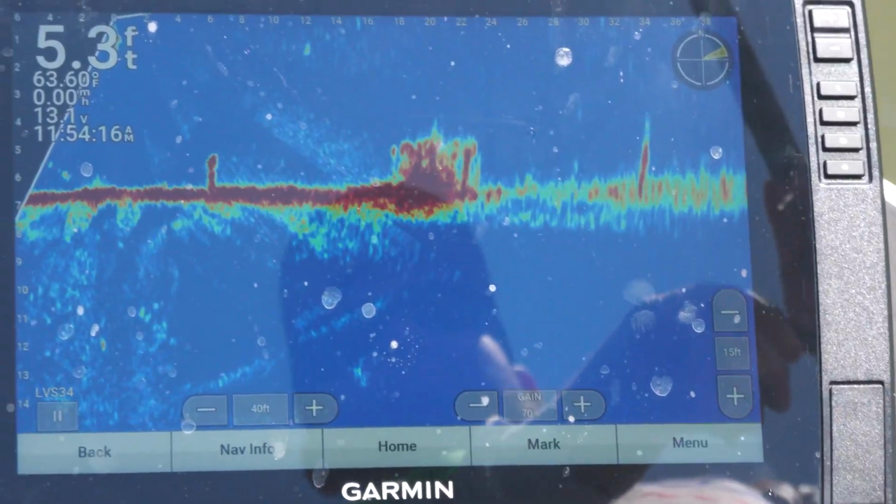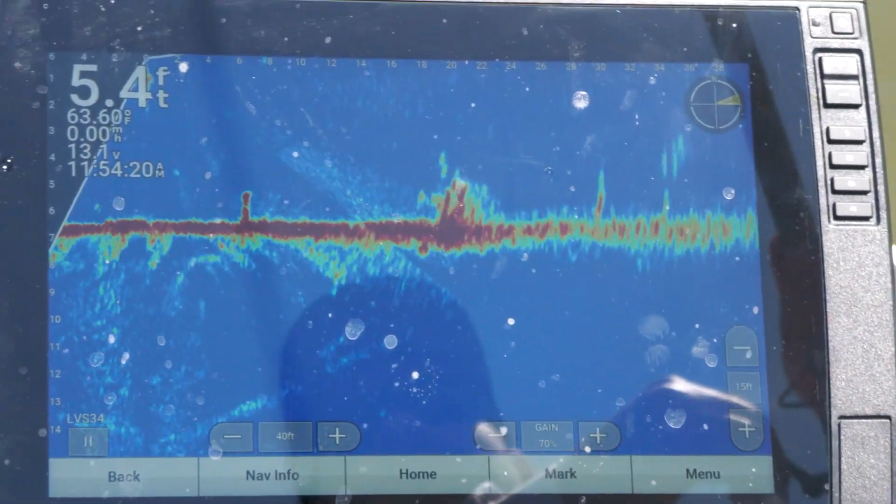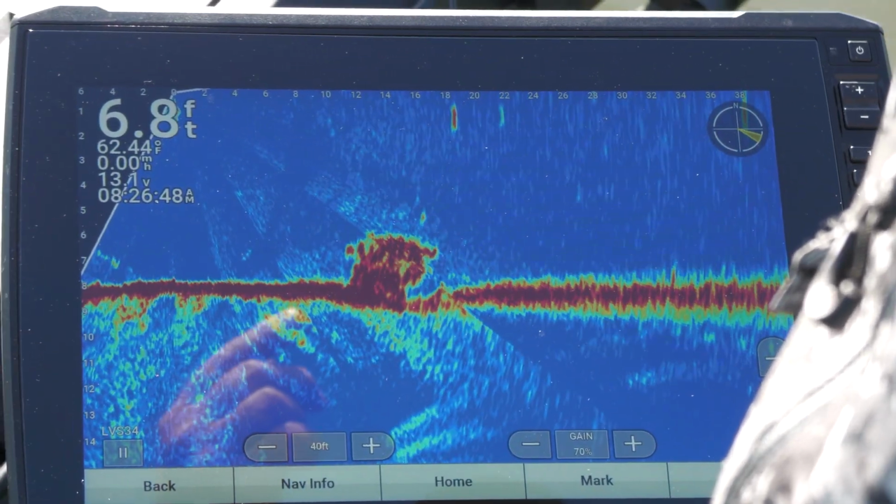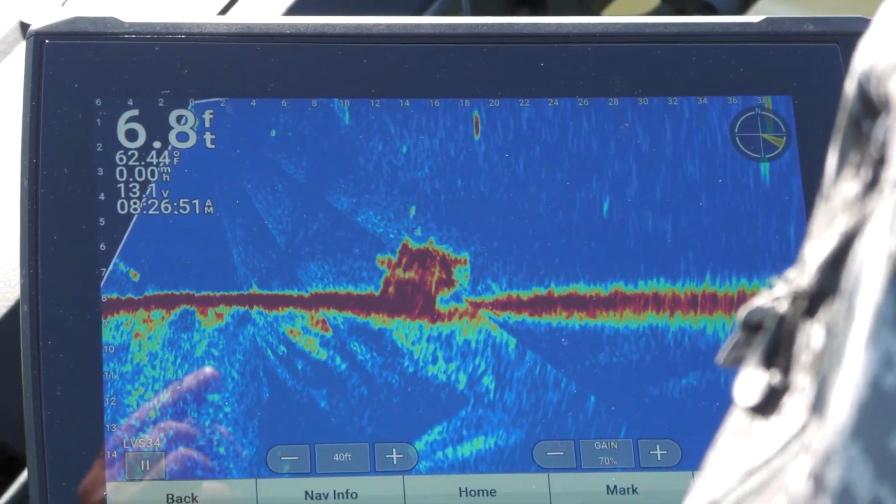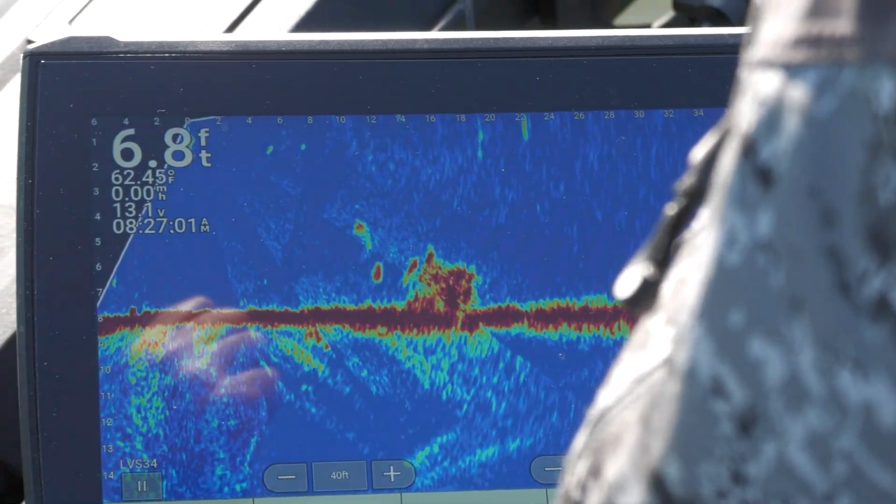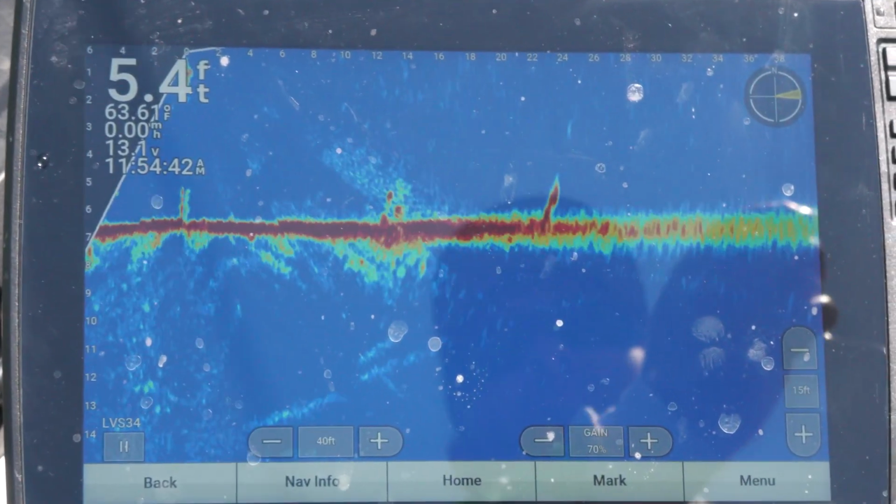This LVS 34, it really is an amazing piece of technology. The 32 that came out a couple of years prior was the first real game changer Livescope for Garmin. The 34 has just brought everything a little more crisp. I prefer the blue color palette for forward view. When I'm in perspective, I run the amber palette.